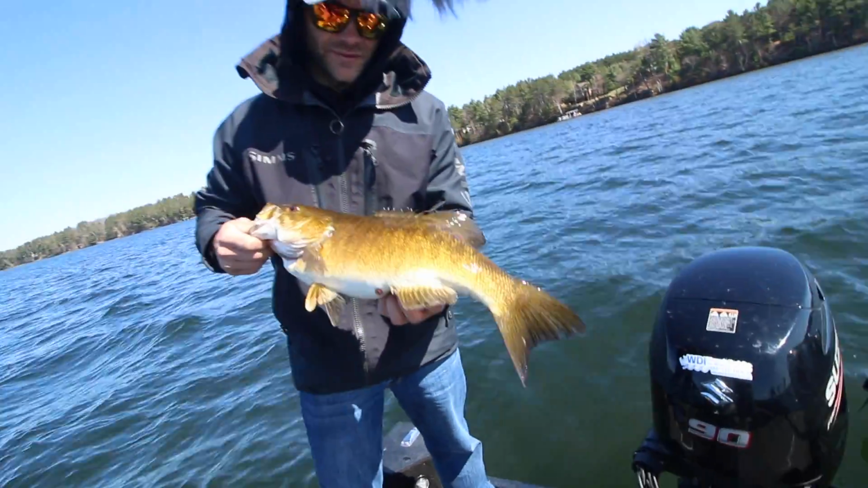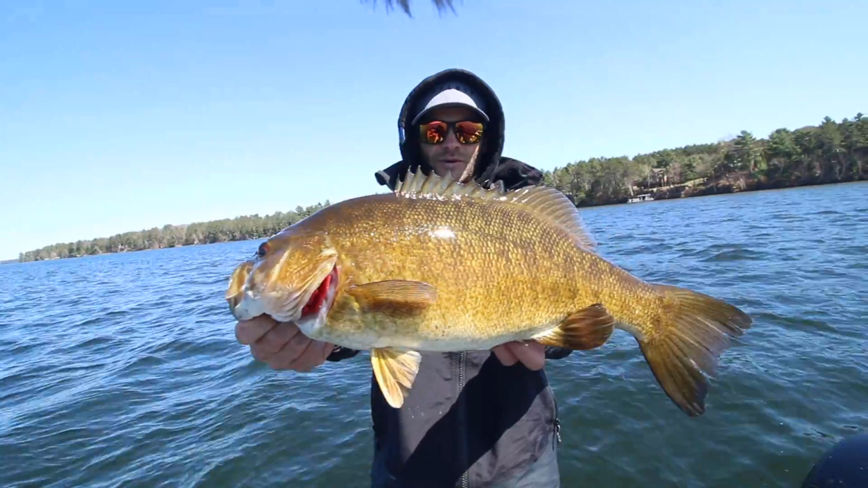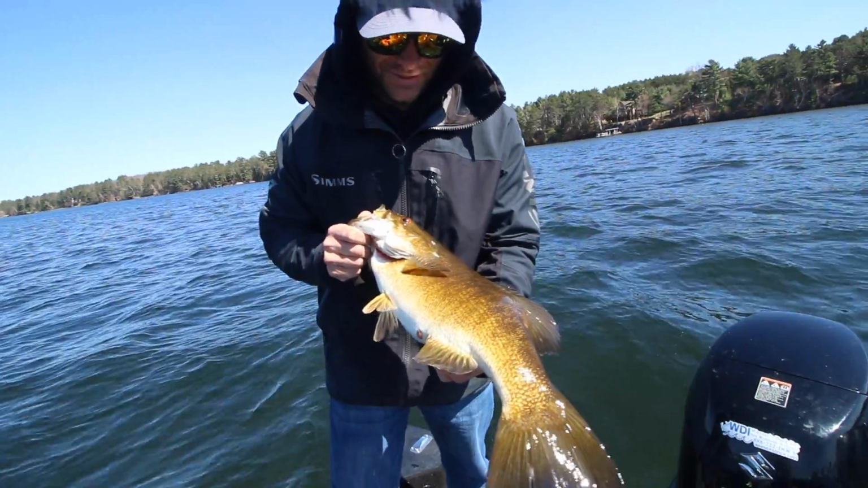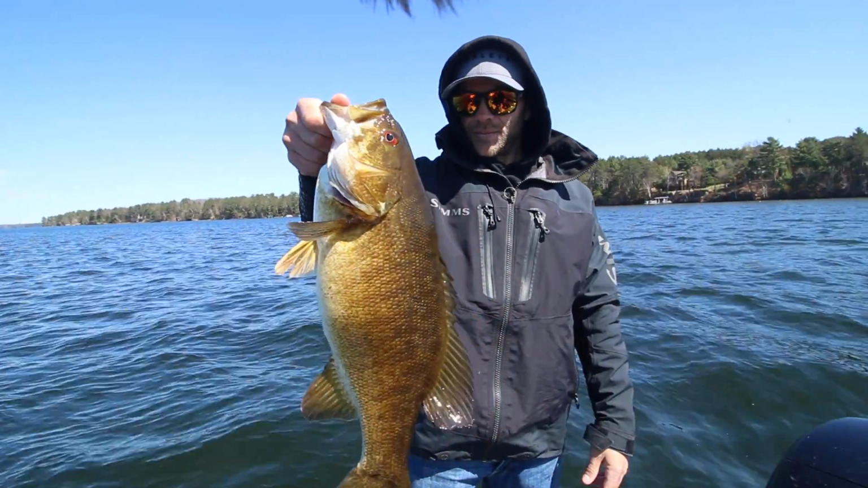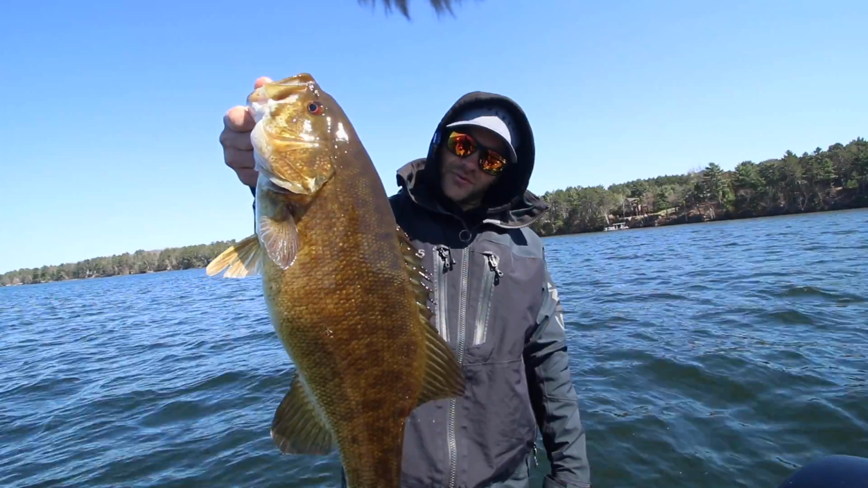We've caught a bunch of other ones that we let go. This one decided to make the cut because it's just a football and a half. About 21, guaranteed. Yeah, that's a big fish. Big brownie for northern Wisconsin. Well, that's what happens when the smallies and walleyes are together in the shallow water. You're going to catch both.